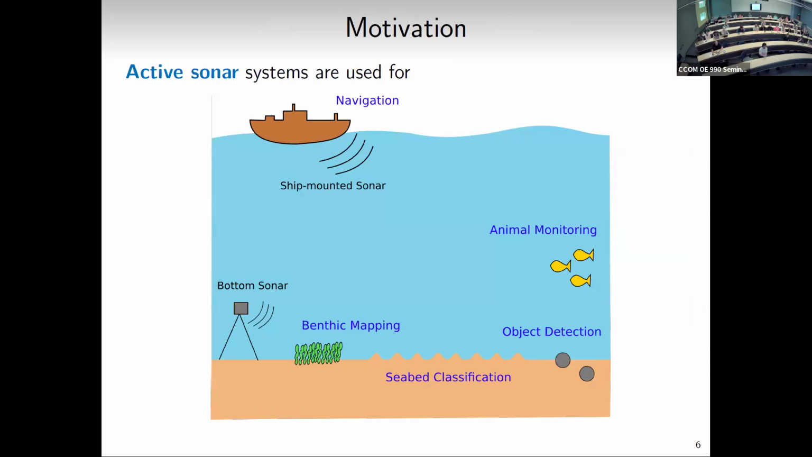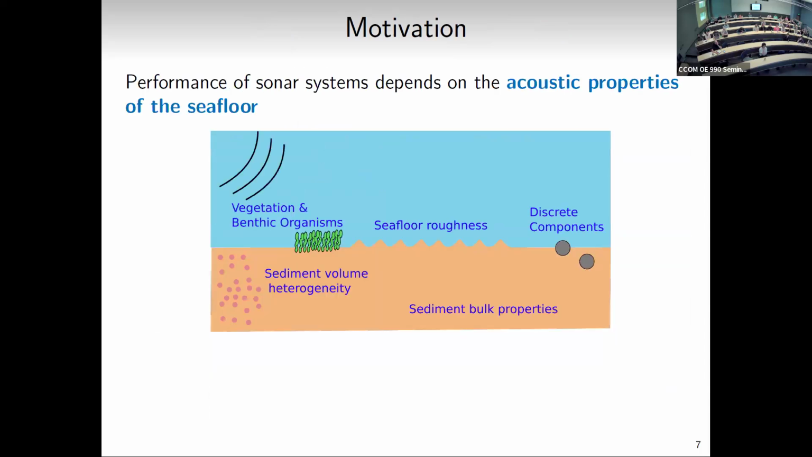So taking now a turn thinking about sonars. In the ocean, active sonars or systems are used for a variety of purposes. Navigation, monitoring animals, benthic mapping, detecting objects, seabed classification. But the performance of these sonar systems really depends on the acoustic properties of the seafloor, which I've already named a few, whether it's the roughness of that sediment-water interface, the presence and the activity of biological organisms, any discrete components, which could be larger rocks or larger shells, obviously the bulk properties of the sediment and any heterogeneity within the sediment volume.